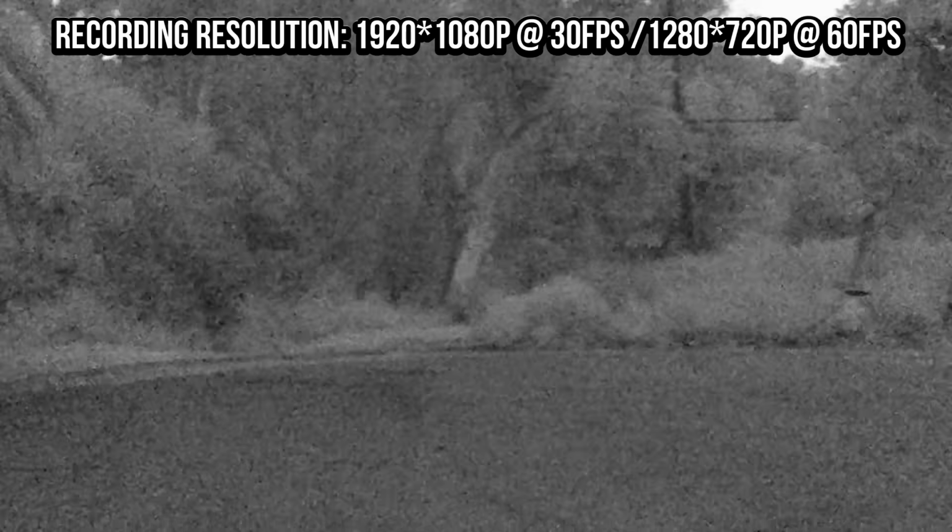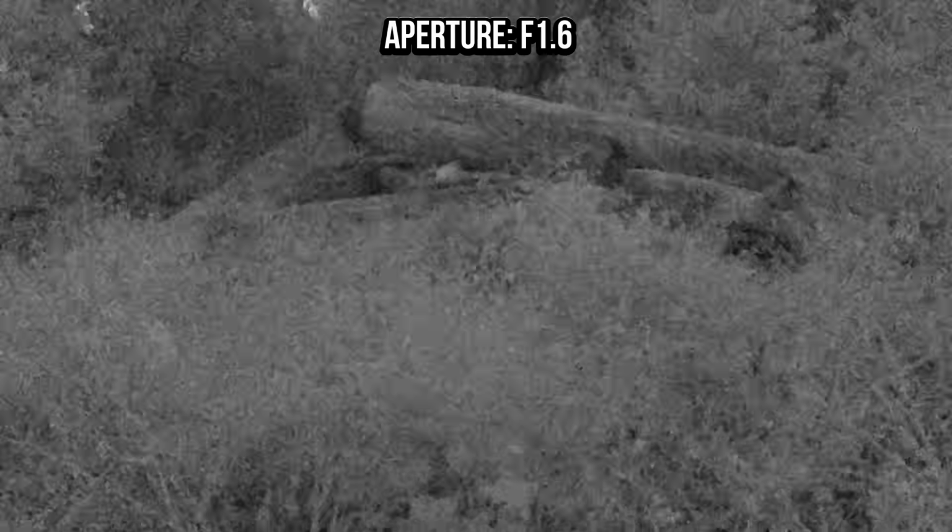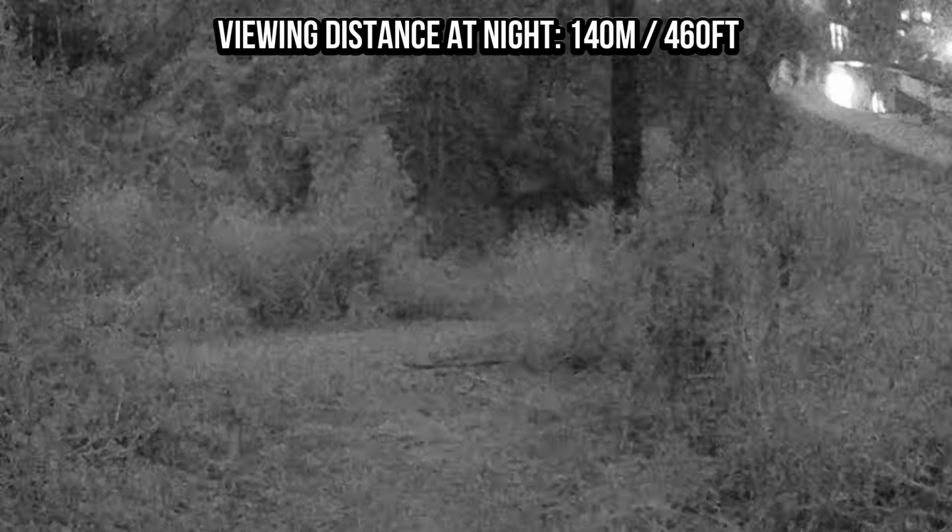Alright, so let's get into the footage. What you're about to see was recorded during a nighttime walk around on a trail. Keep in mind that the captured footage will look slightly sharper than what you see through the device's screen itself due to the screen's lower resolution. But even on the device, the viewing experience is noticeably better, cleaner, sharper, and a clear step up in overall performance than the original Prowl.